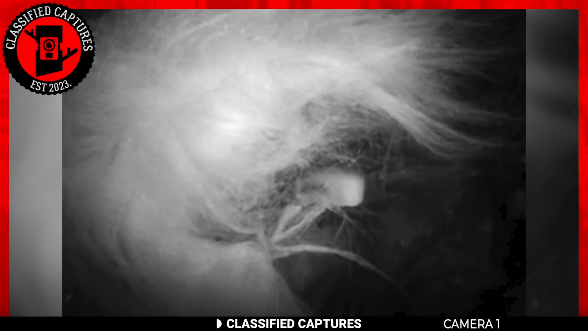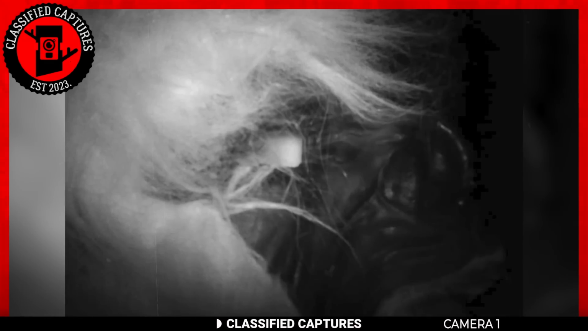We tried running it through our database of paranormal creatures, and it didn't fit with any of the descriptions in it. We tried Google Images, and even Google couldn't tell us what it was or what it looked like. So at this point, we look to you. What do you think this capture is? Have you encountered anything like it? Tell us in the comments section, because we'd really love to know.